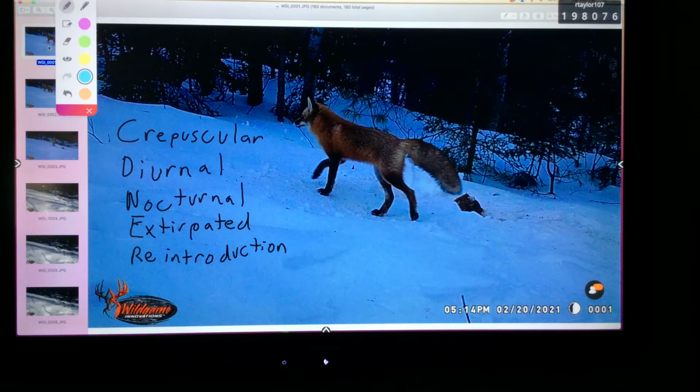So today we're going to look at a recording from a game camera that happened over a week. If you look in the lower right hand side of the screen, you can see that this picture was taken at 5:15 p.m. on February 20th, 2021. And I have a nice beautiful red fox here.